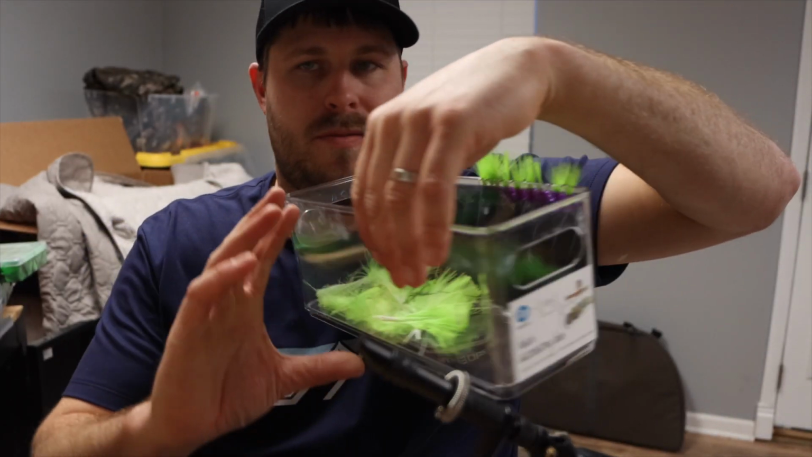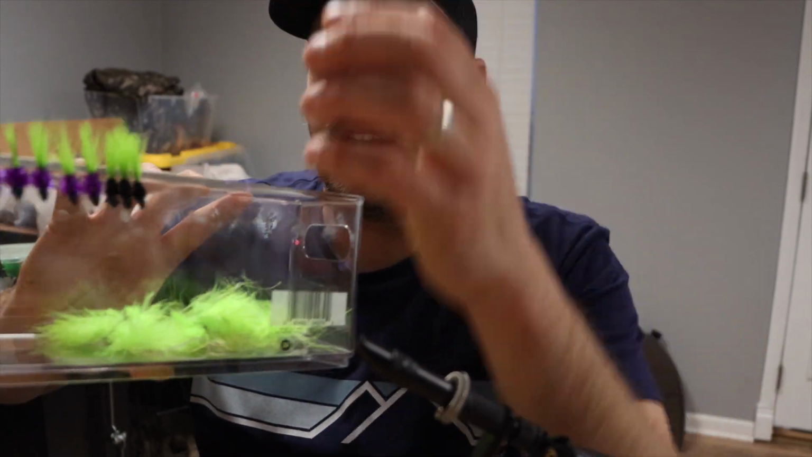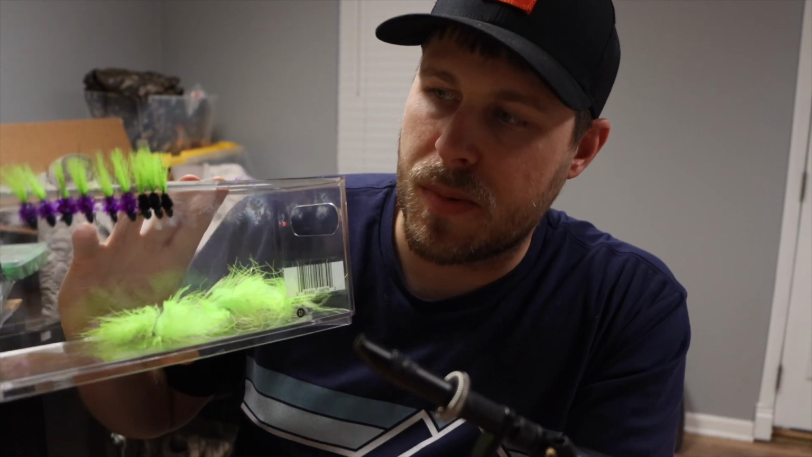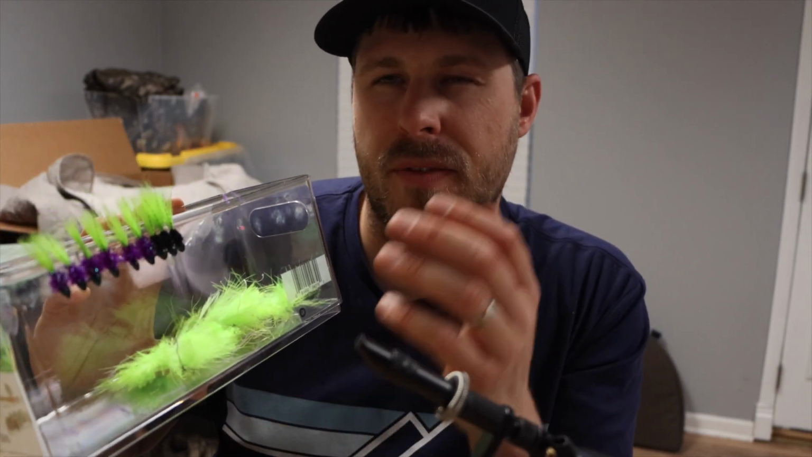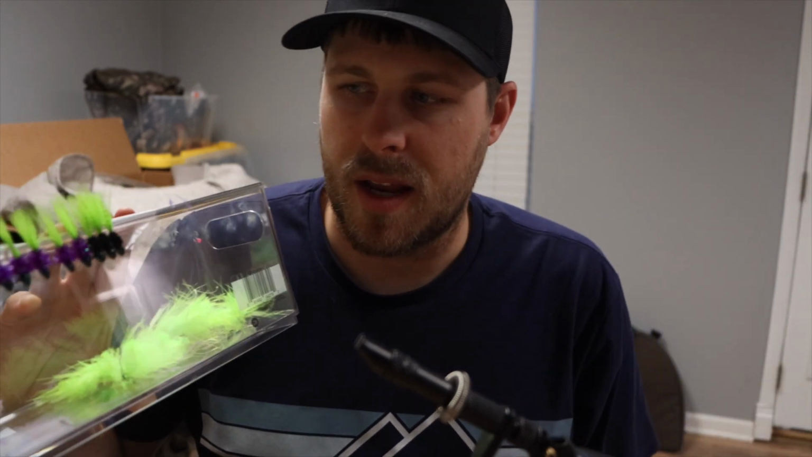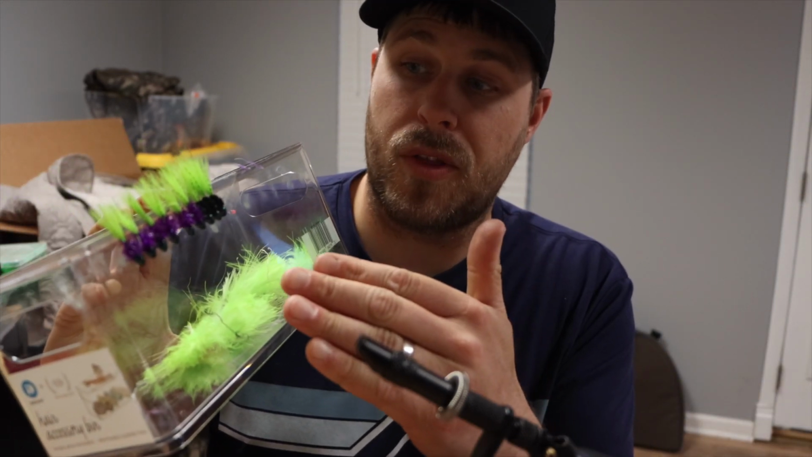Well, I've been slaving away down here for the past little while, making some 1/32 ounce jigs. Yesterday I was out fishing brush piles for crappie, and I was thinking to myself, man, if I could get these jigs to fall just a little bit slower, it'd just suspend. And that's when I came to the realization, I gotta make some 1/32 ounce jigs.